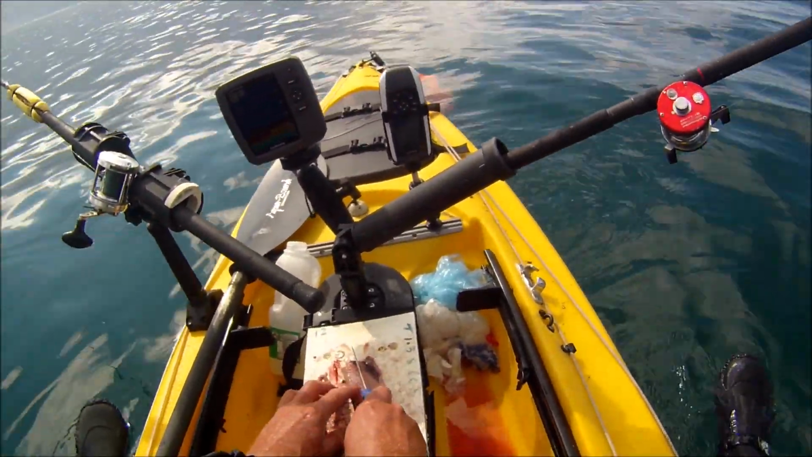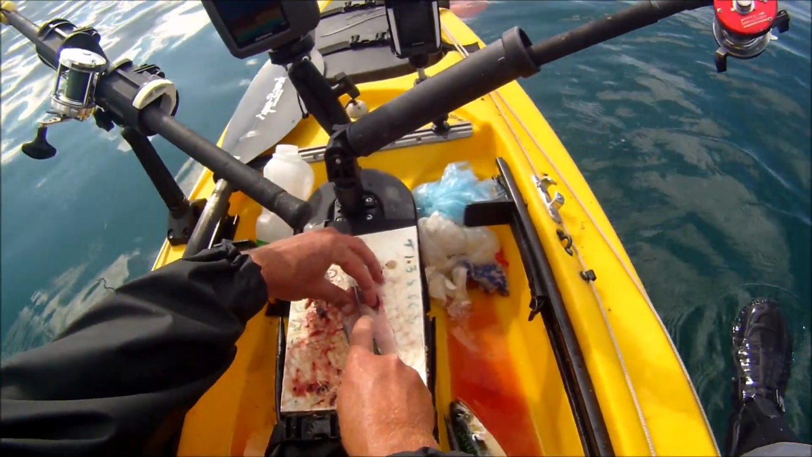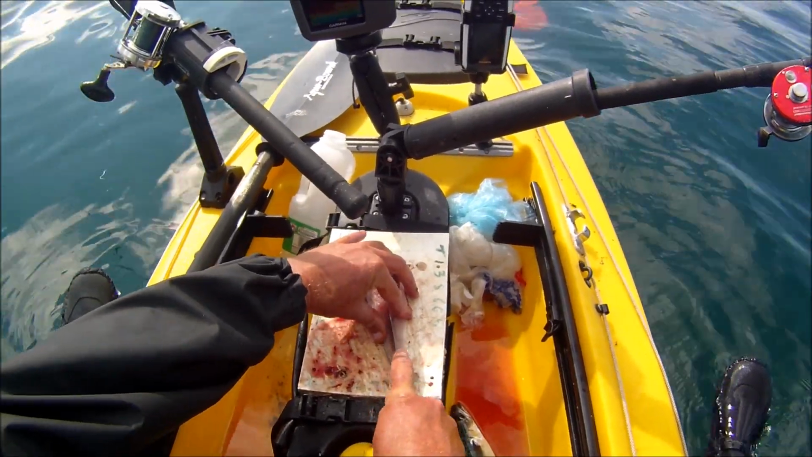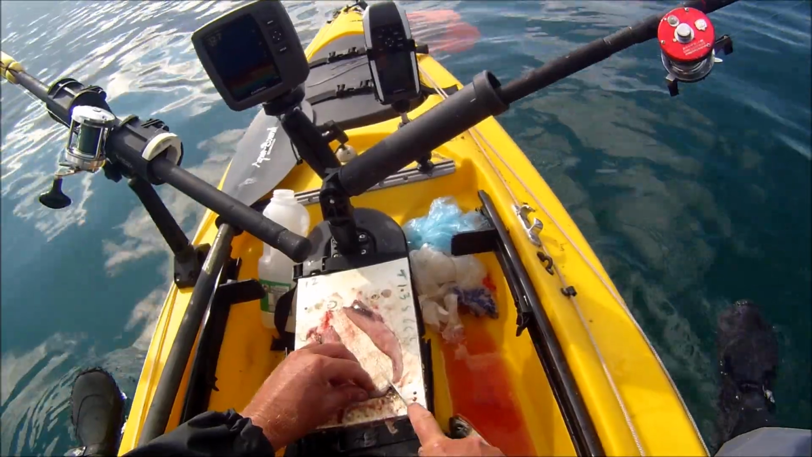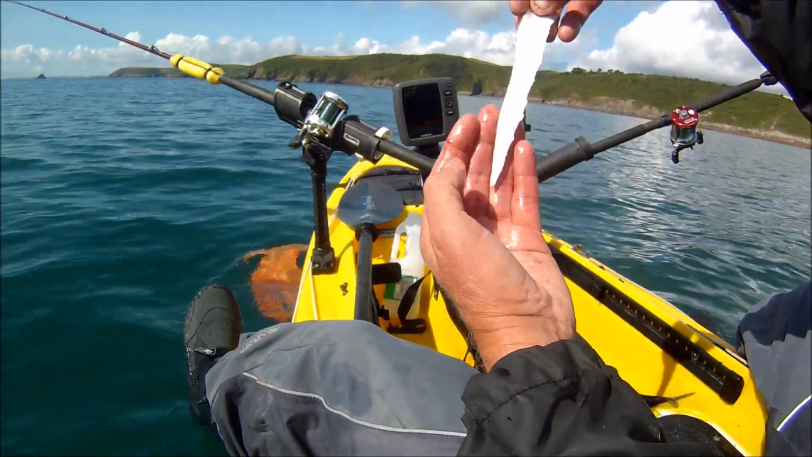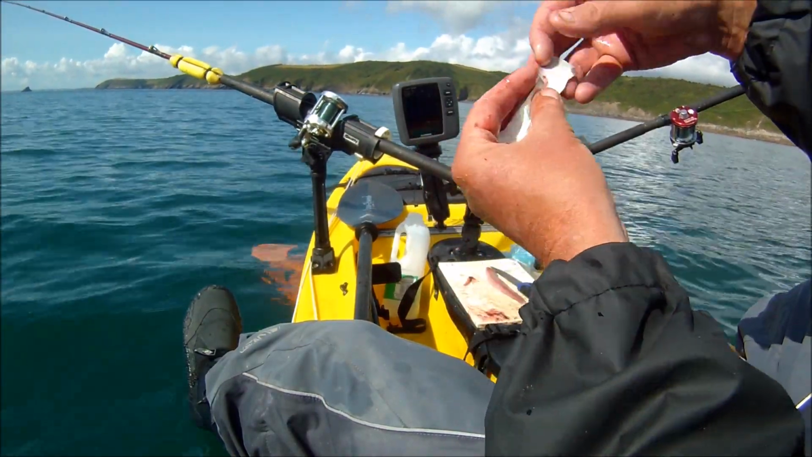And then what I'm going to do, I'm just going to cut that fillet down lengthways. So what we'll end up with is a nice long fillet of mackerel. And there you have a nice lovely long fillet from the belly section of a mackerel.